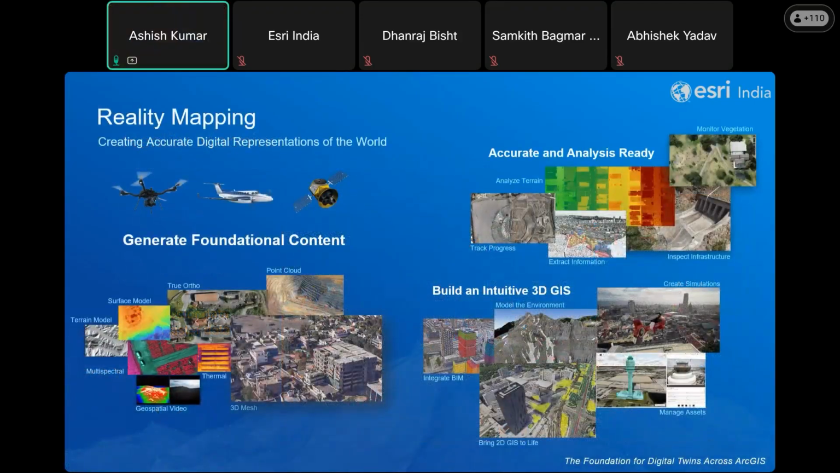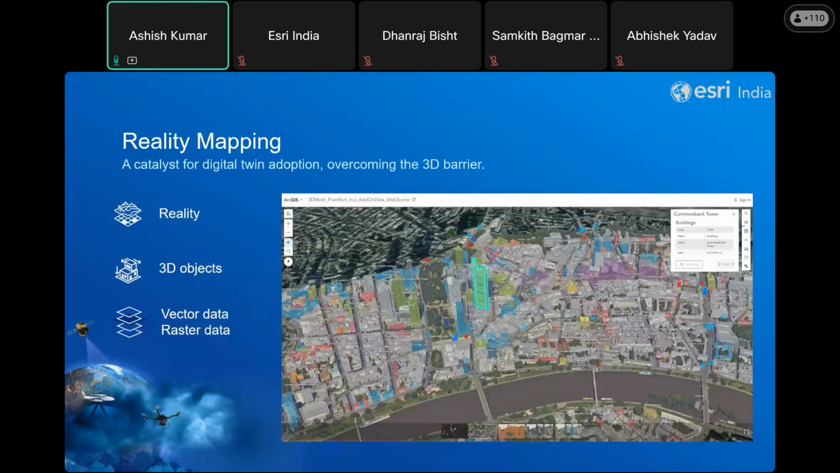By consolidating reality mapping, 3D reconstruction, segmentation, and feature classification under a single umbrella, ArcGIS Reality provides a foundational framework for developing accurate, scalable, and intelligent digital twins.